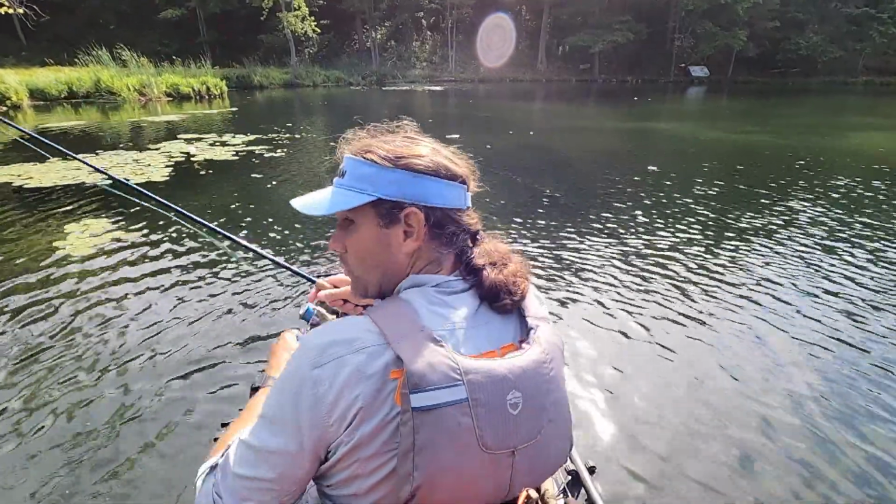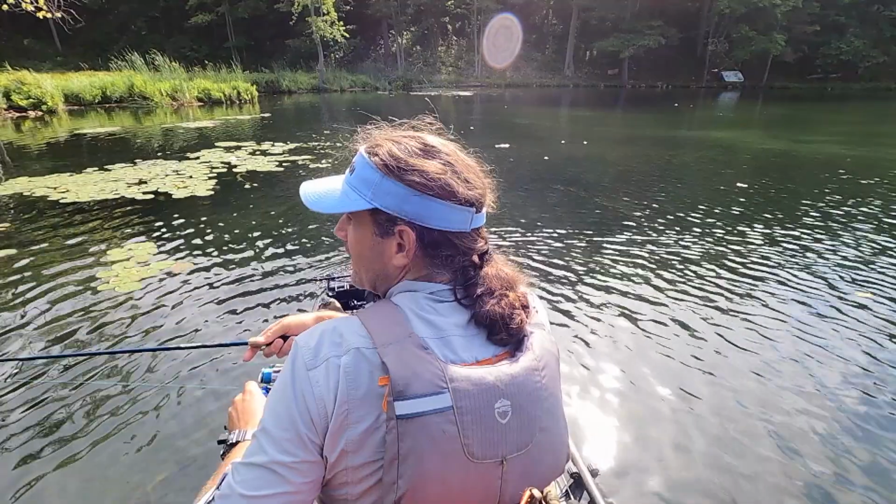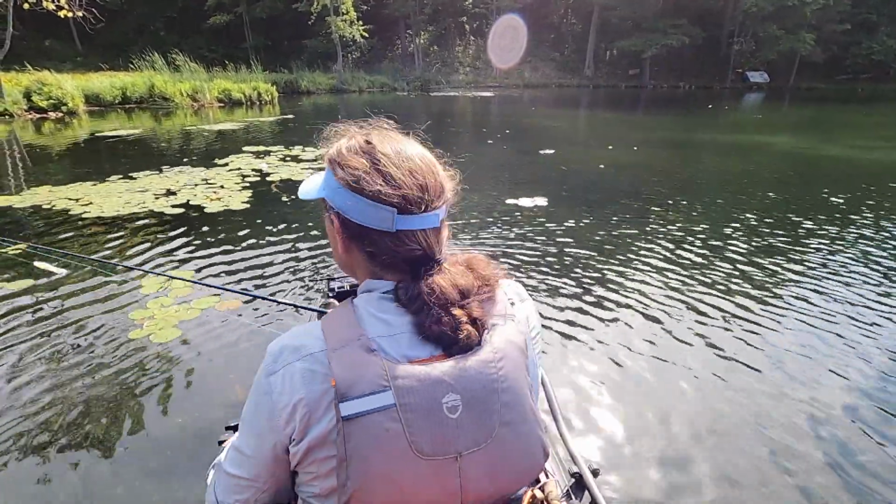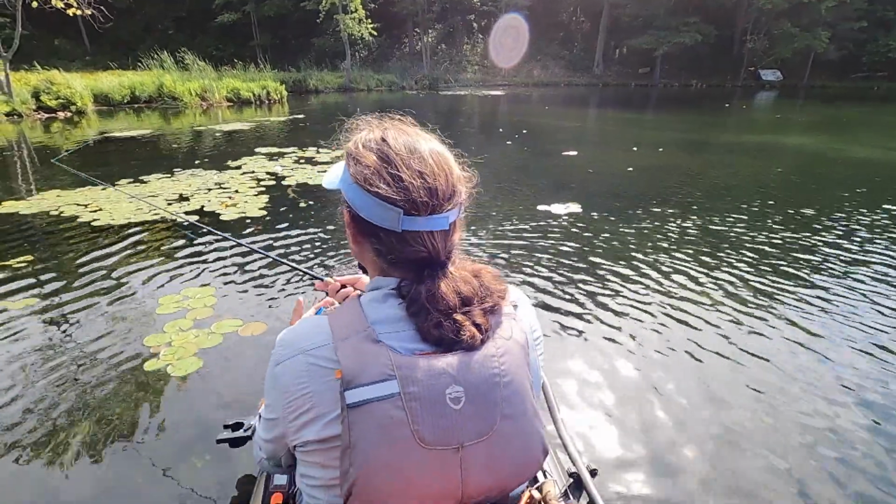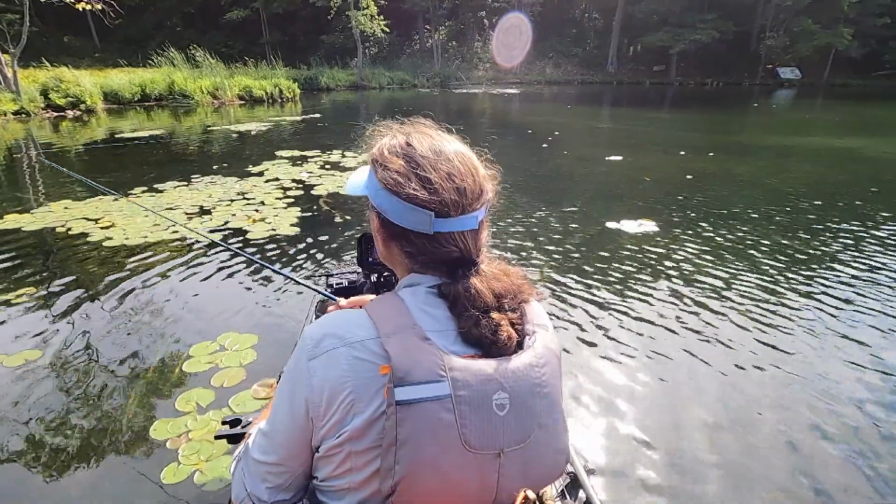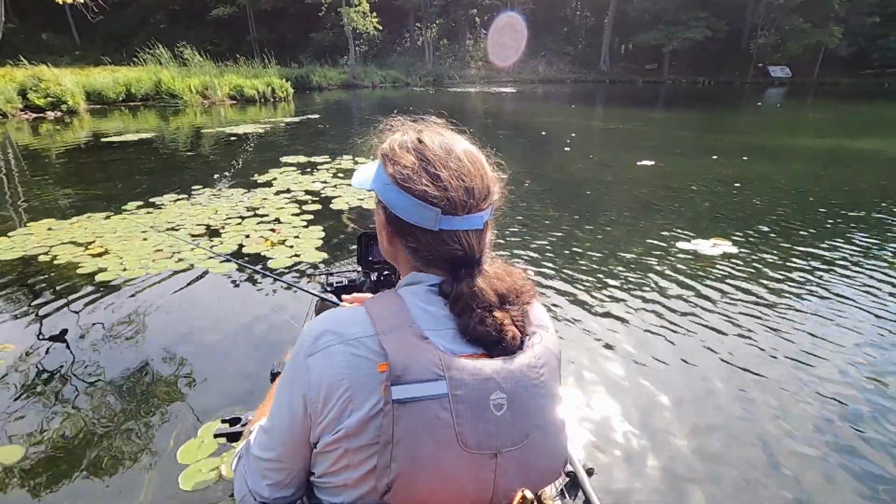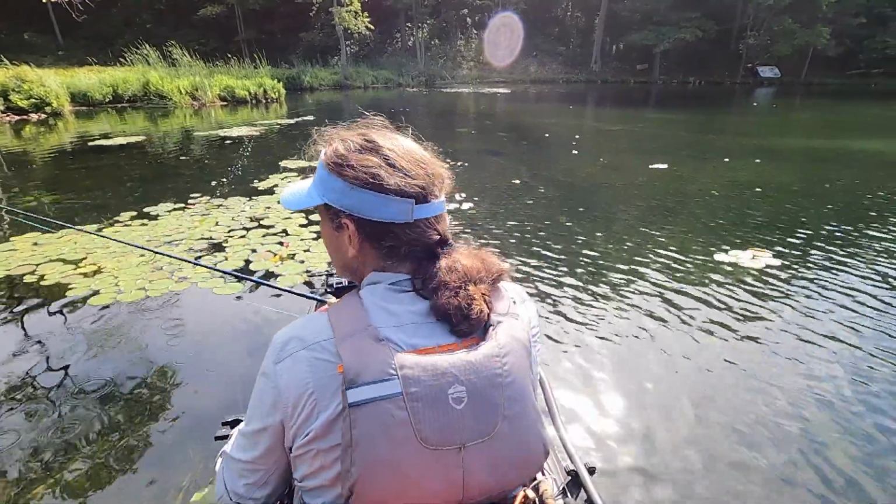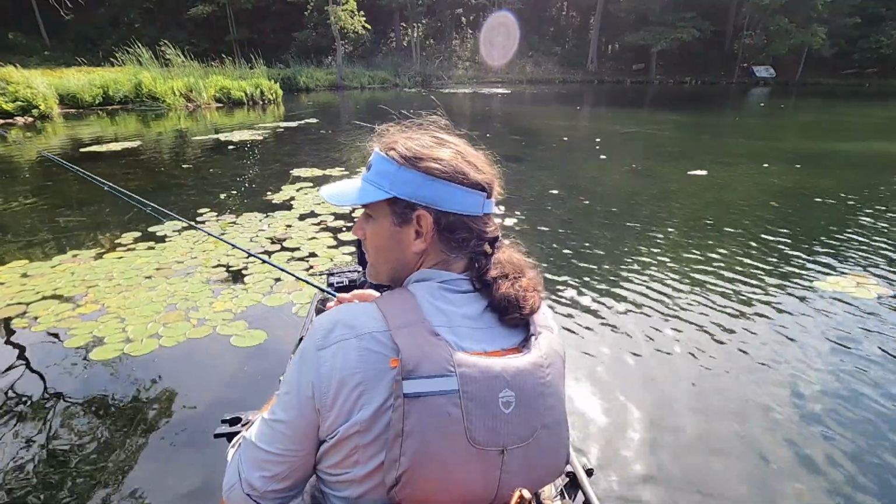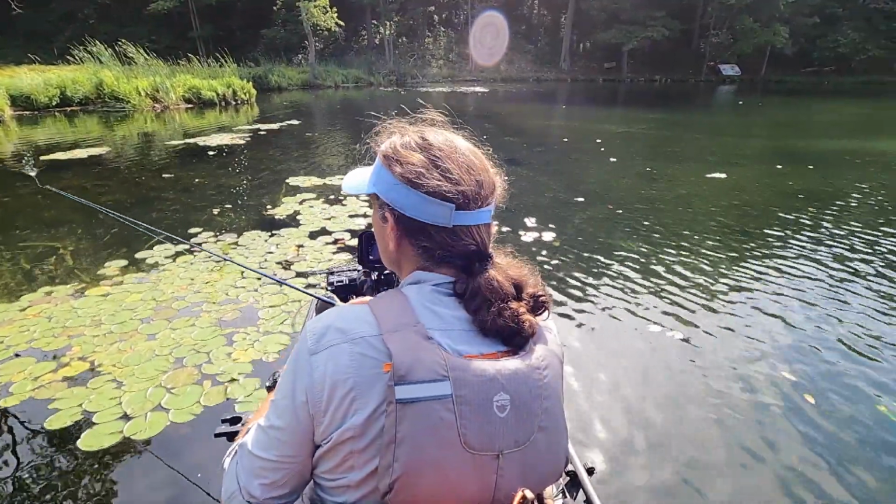But it's kind of cool to have multiple patterns going at the same time. That deep grass edge finesse jig bite. Got a couple on the crankbait. Get something on the pads. Couple on the soft stick bait. Zach's doing well with the drop shot.